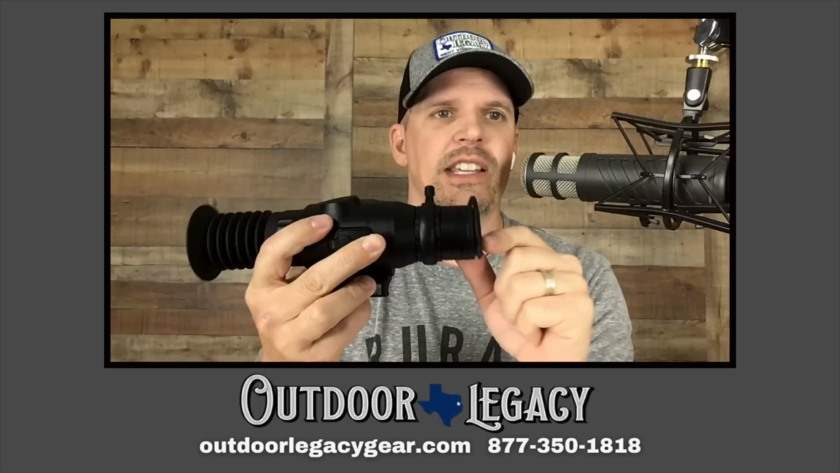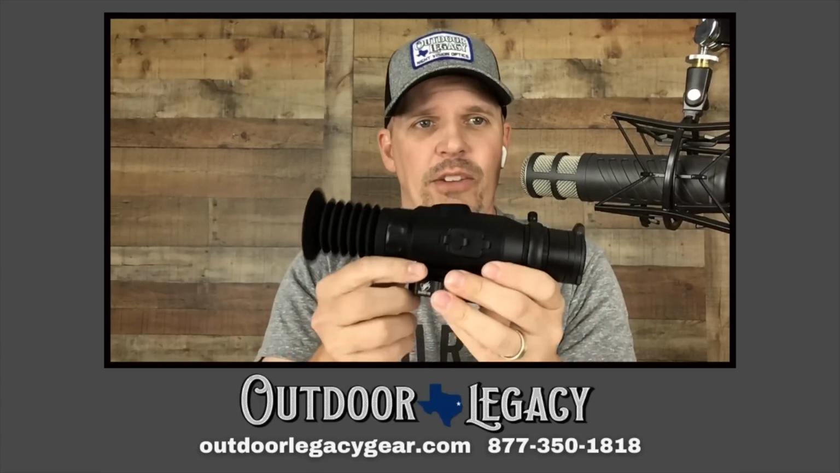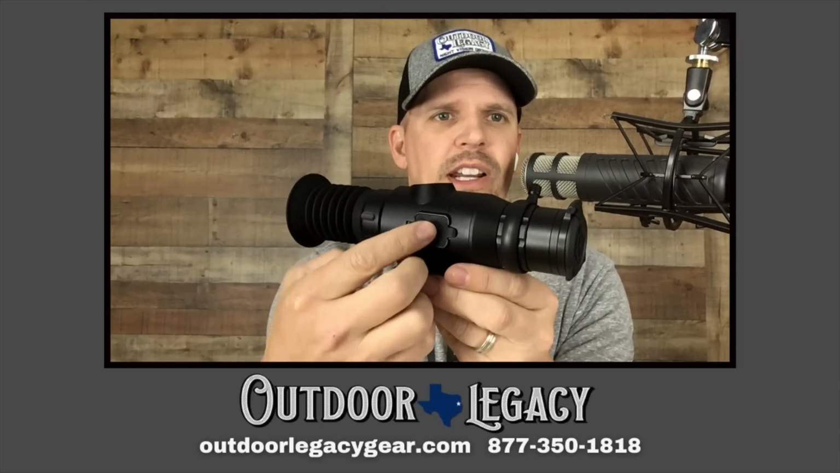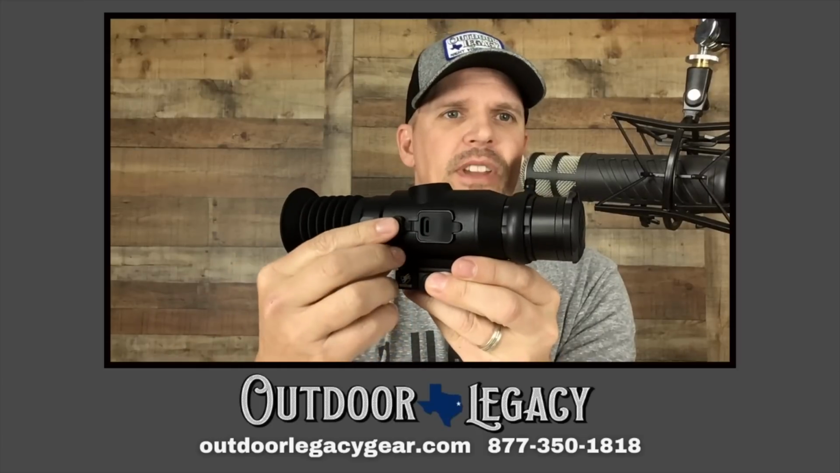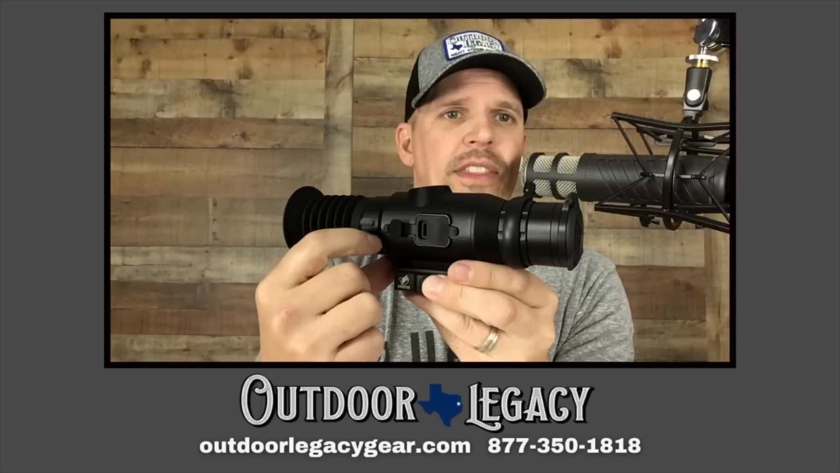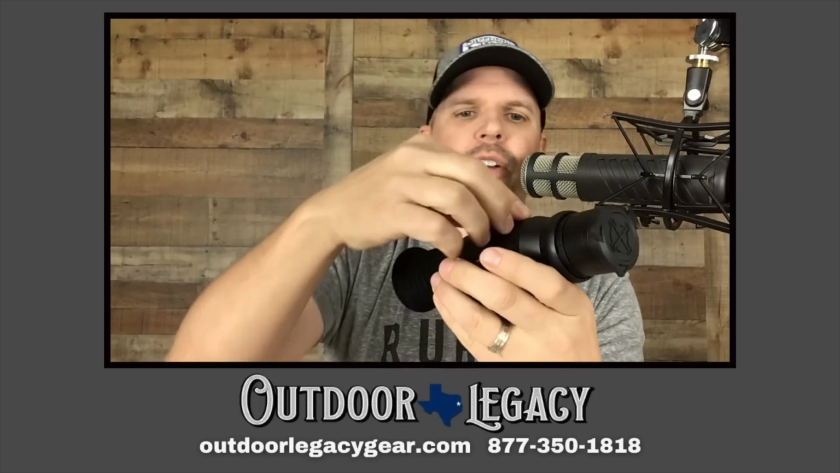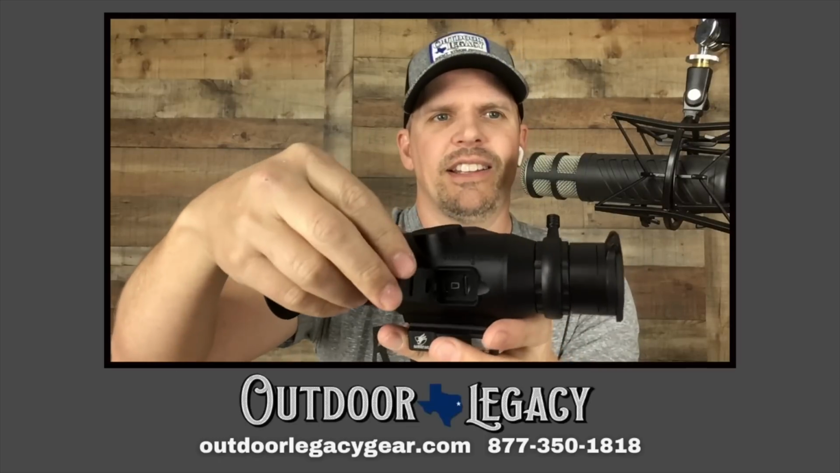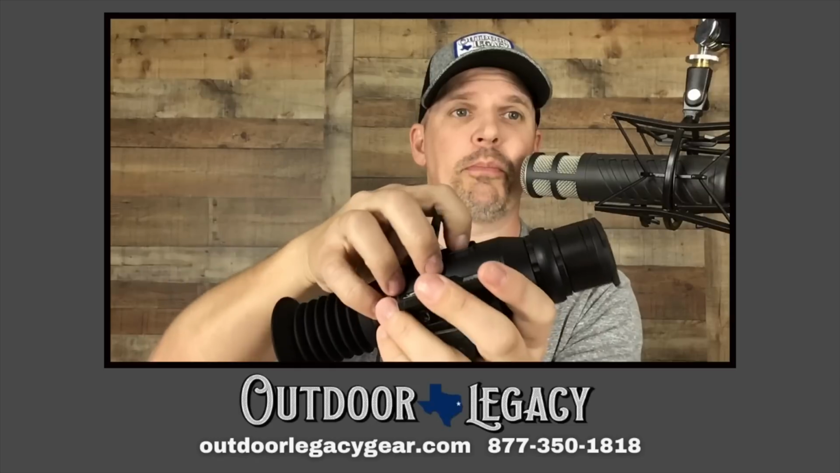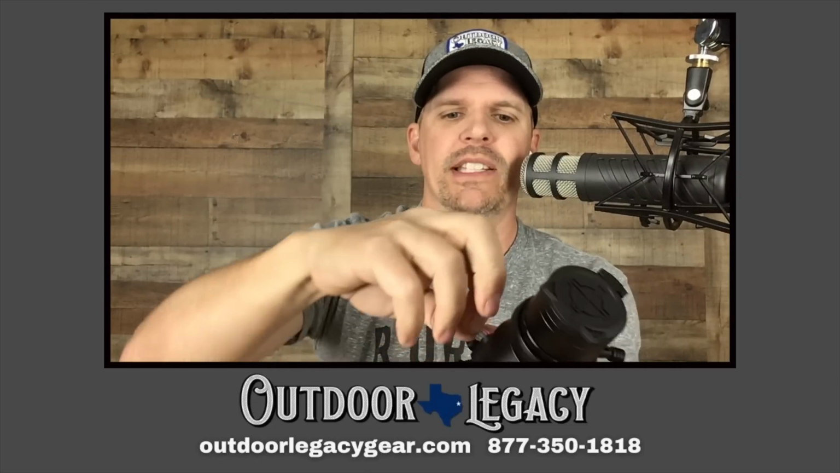Then right here, that is the front lens cap that flips open, as mentioned. All right, this side right over here. You're not going to see it well, but there are some rubber covers right here. You just pull this open, and that lets you get into your USB power port right there. And then you've got a larger port, a little cover, and I'll open that up. Now you can see right there, that is your micro SD card. These things are tiny.